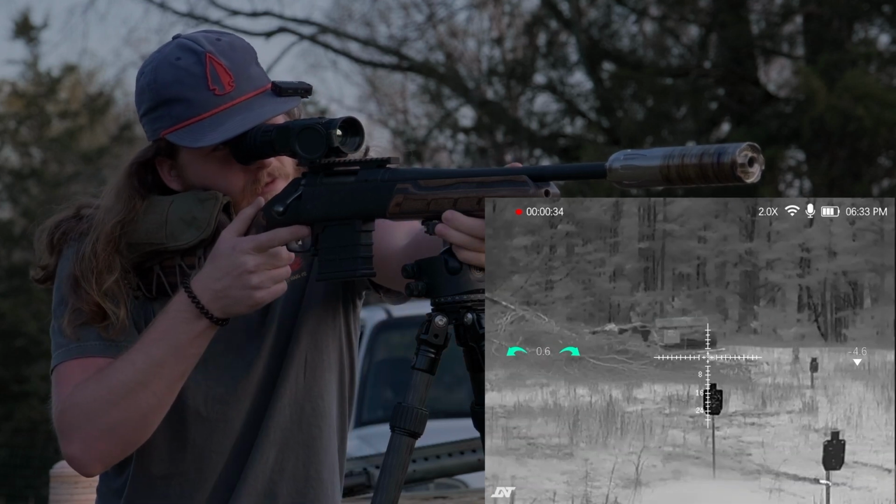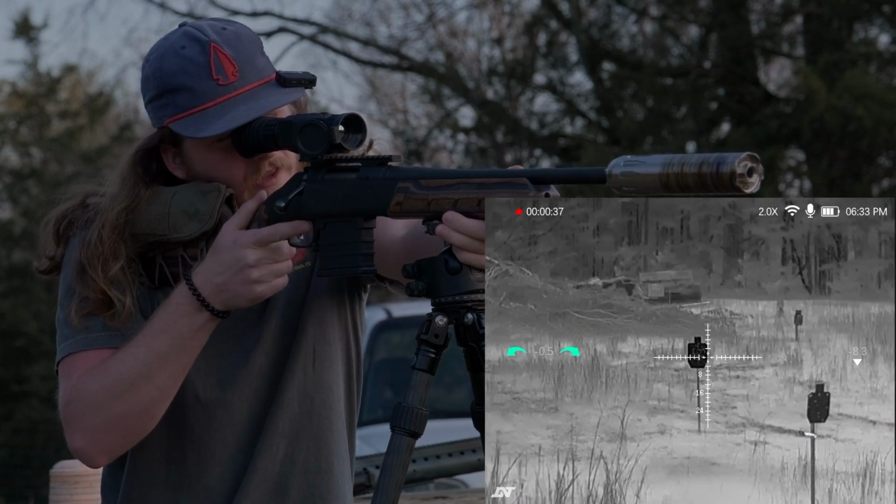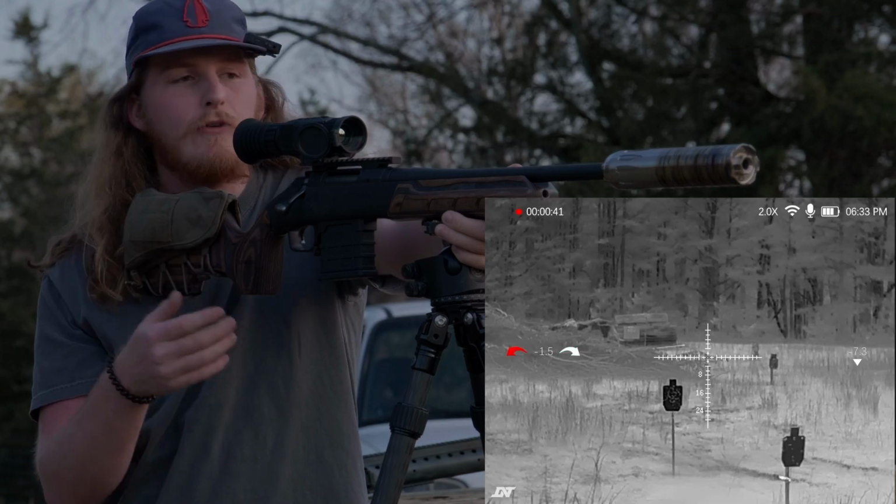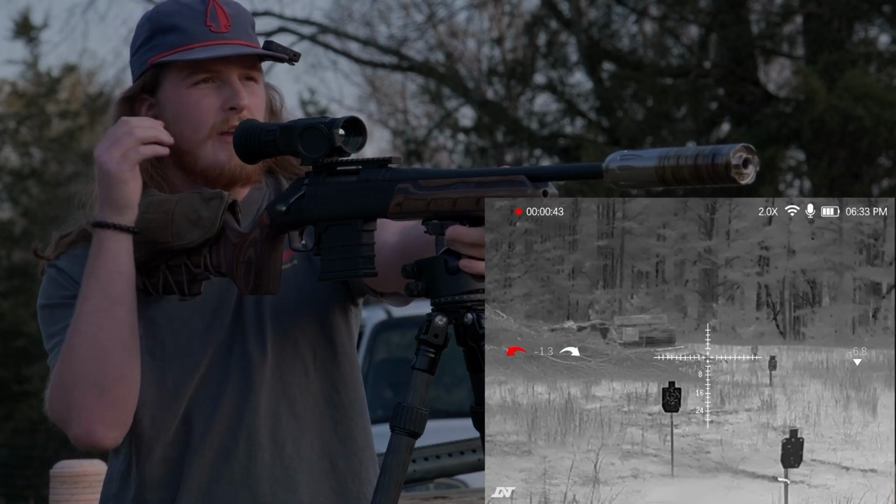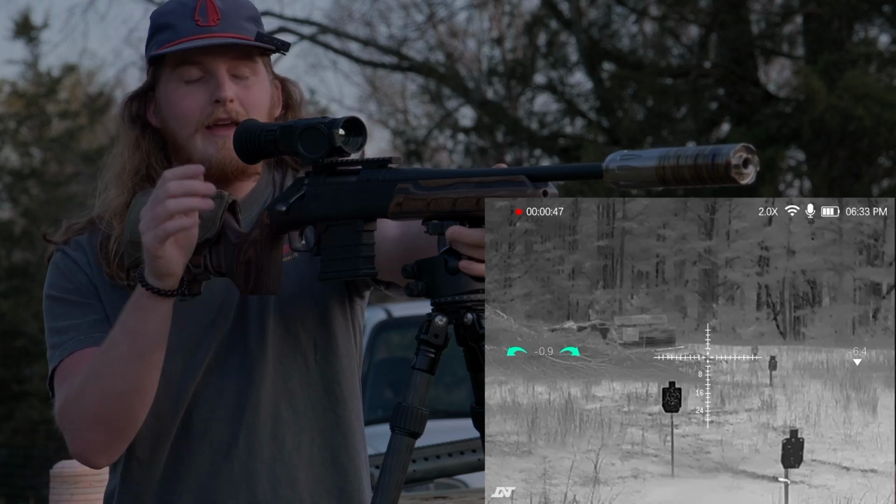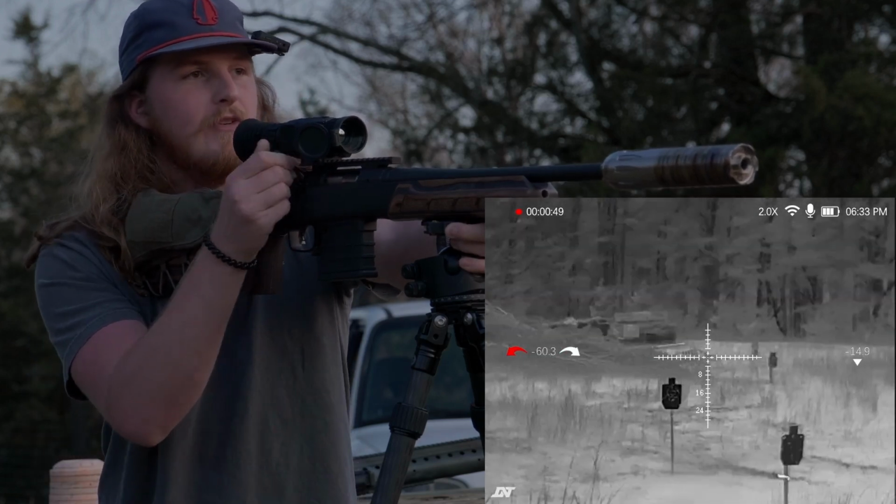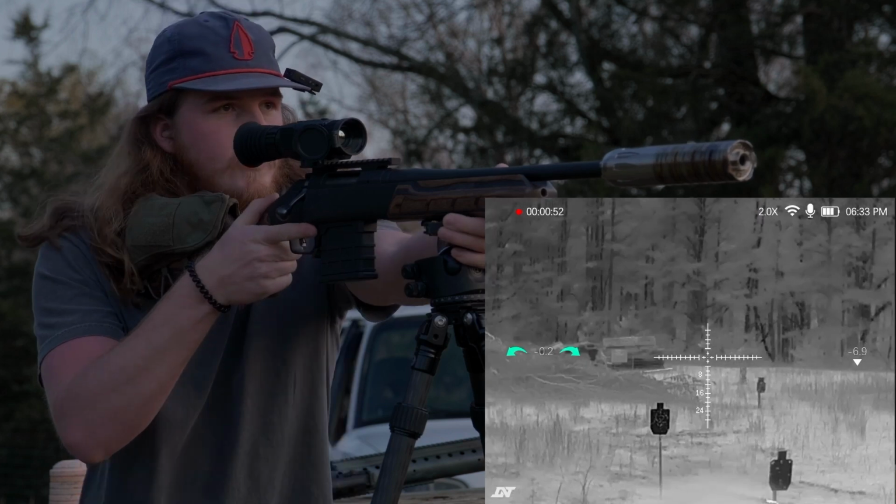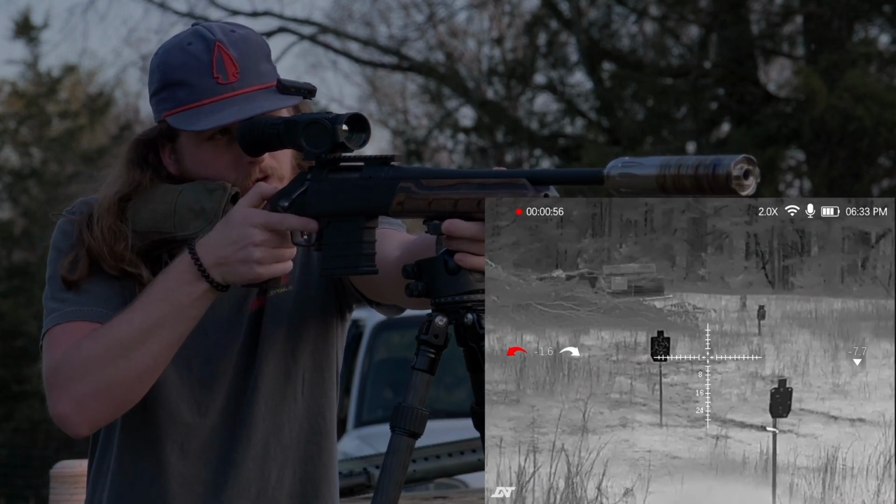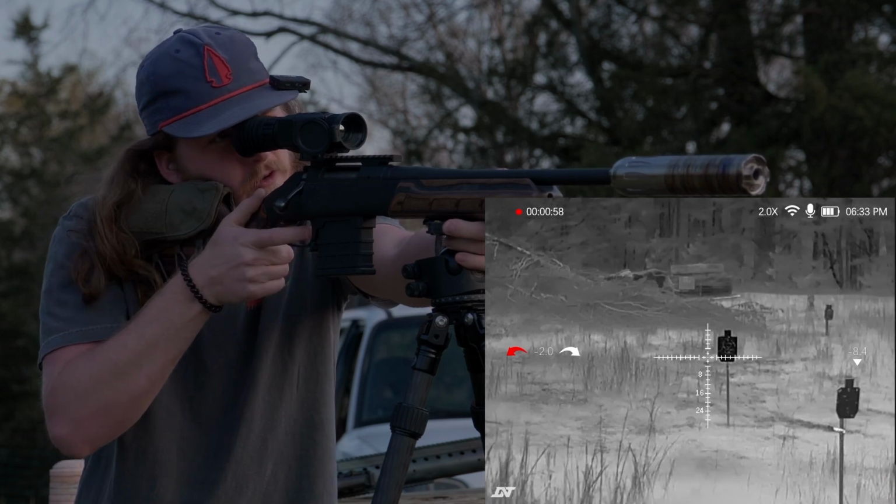I'm running black hot, as I mentioned, and then I've got just the standard reticle. That's what the default reticle was that came in there. Now I'm running it white, but you can change that color as well. We won't go into that in the settings on this video. So I did just kind of do a bore sight on this thing, so hopefully we're moderately zeroed. Let's go ahead and take a shot.